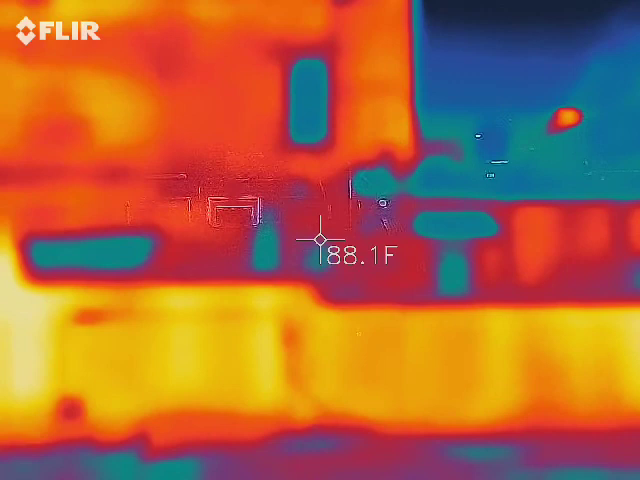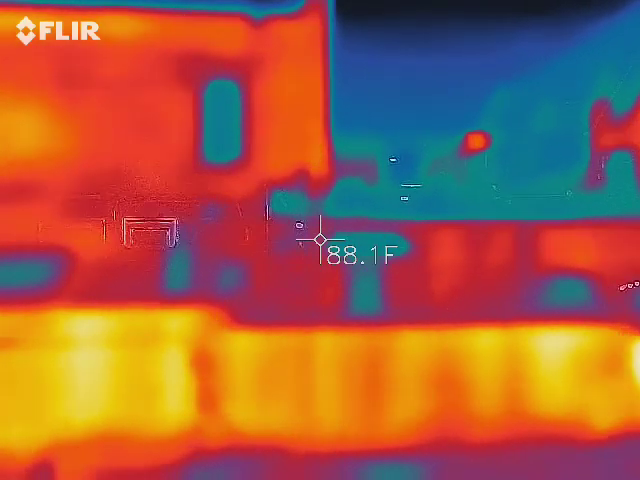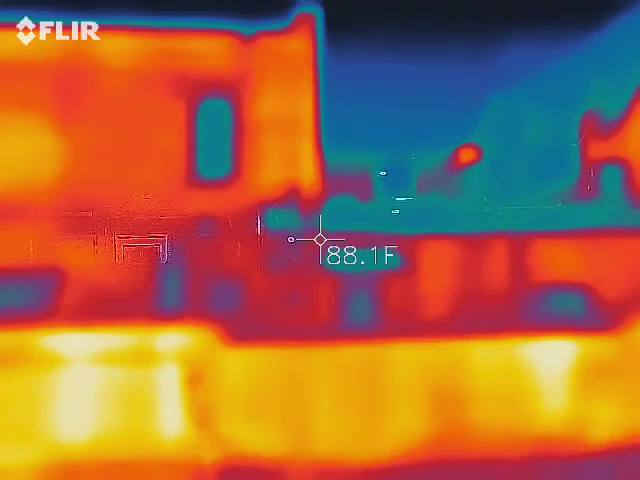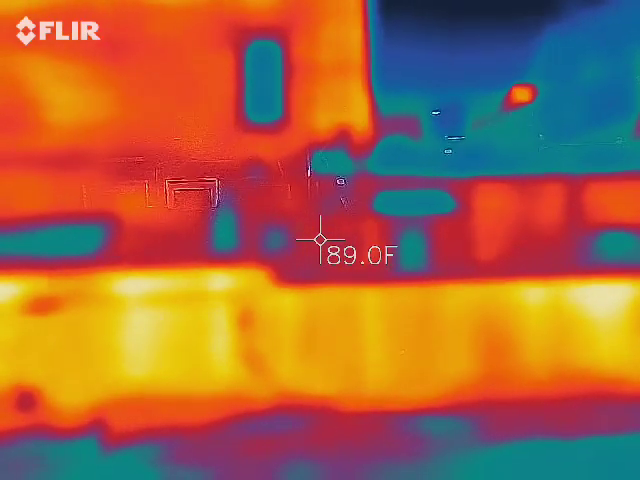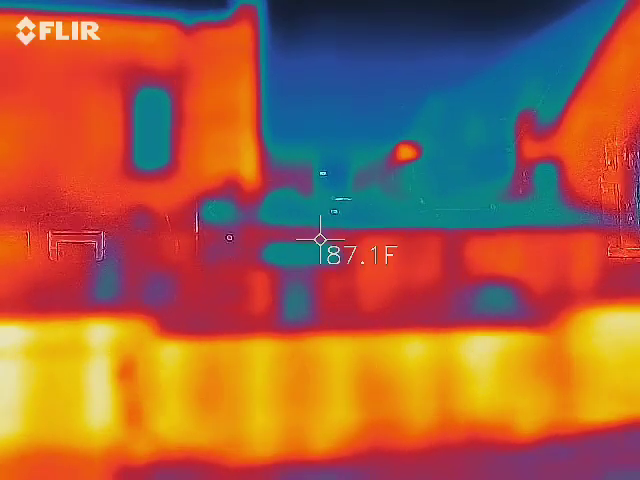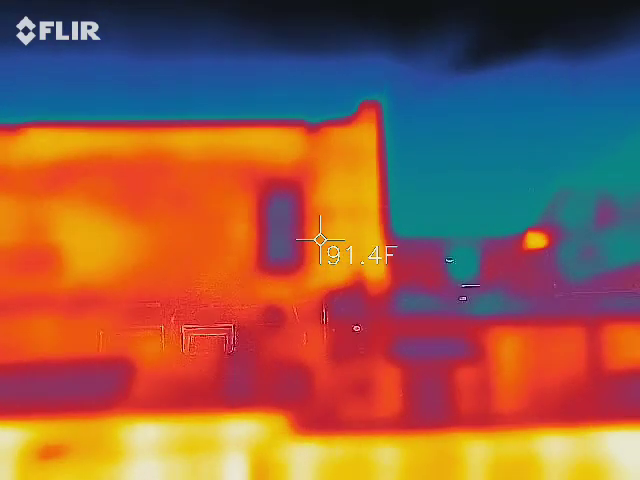Up to the right of that? Yeah, that's where that flashing light is. And if there's anything around it. Martha, you're giving me gibberish tonight.